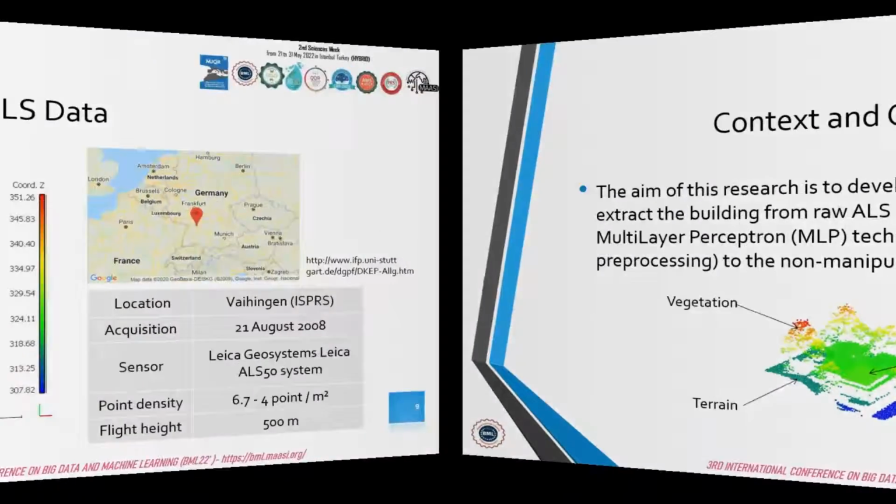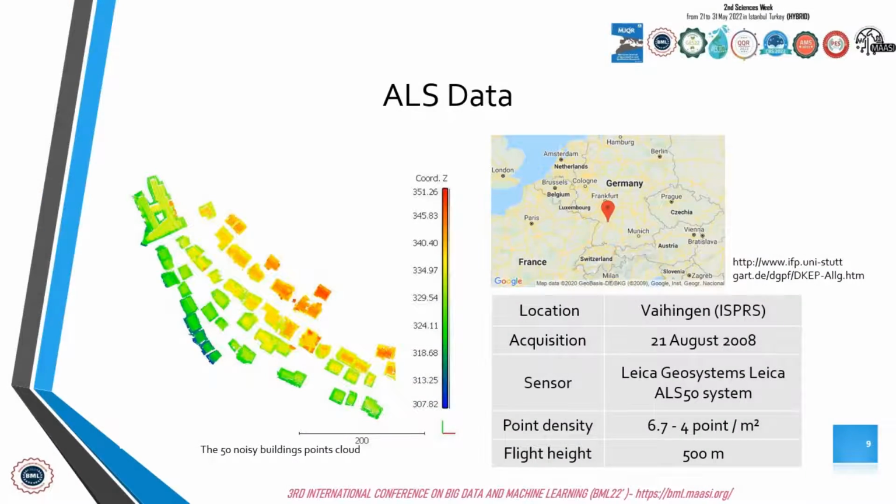The input data used in this research is a 3D point cloud of Vaihingen city in Germany. This data is provided by the International Society of Photogrammetry and Remote Sensing in the Benchmark project. The point density is between 4 and 6.7 points per square meter.